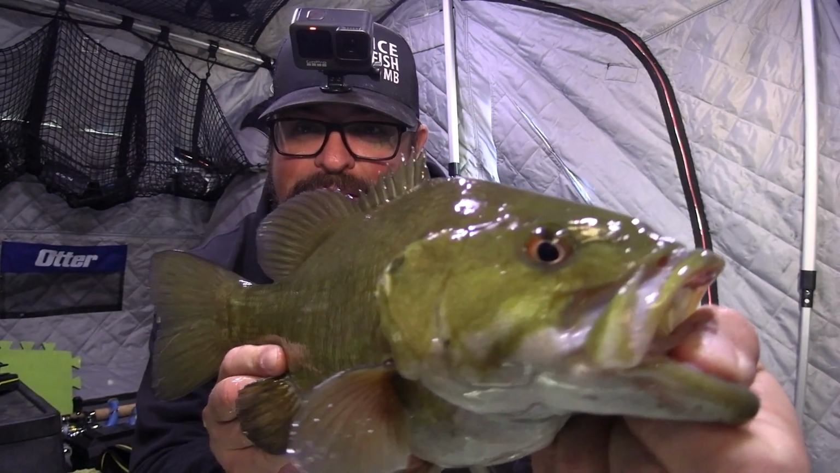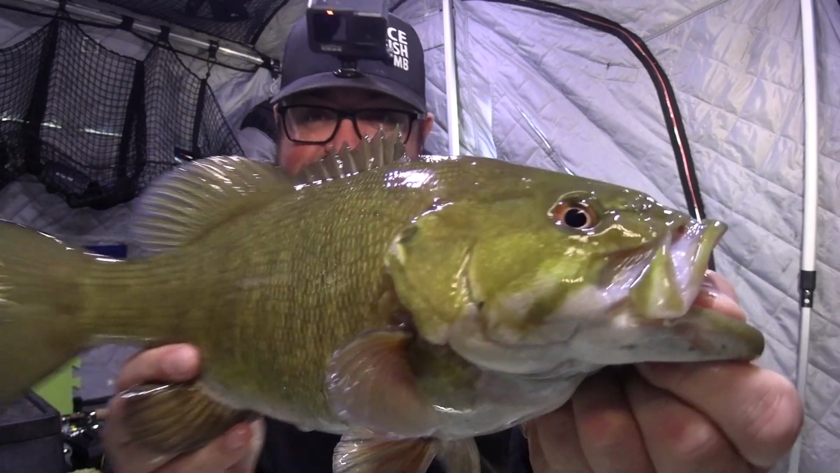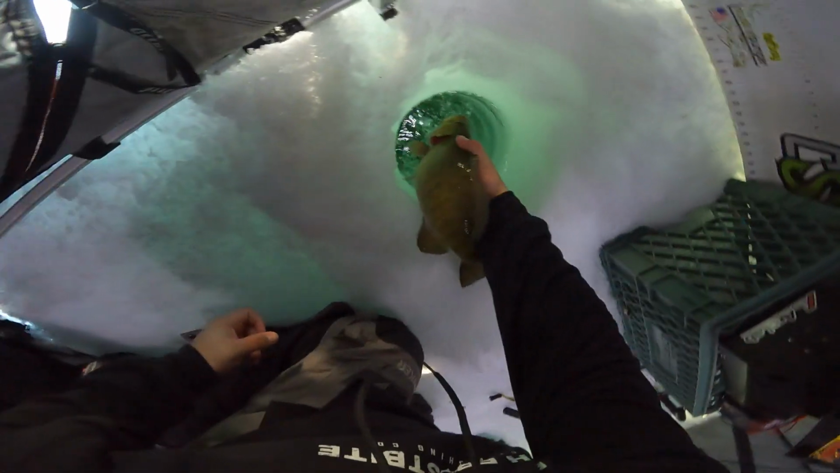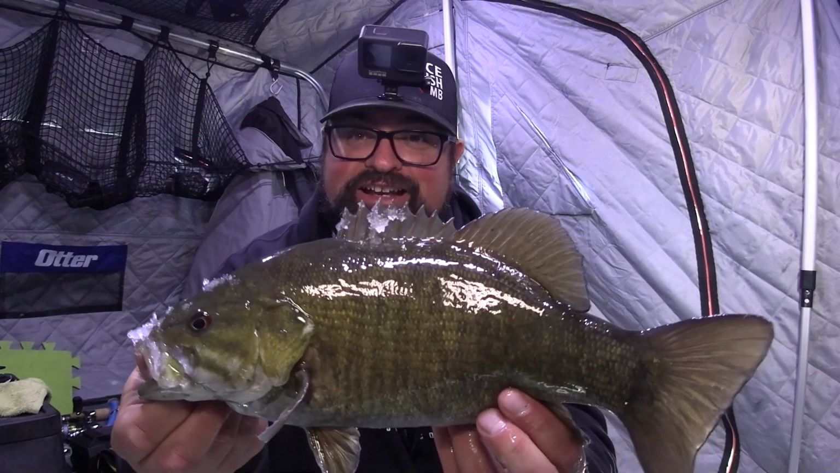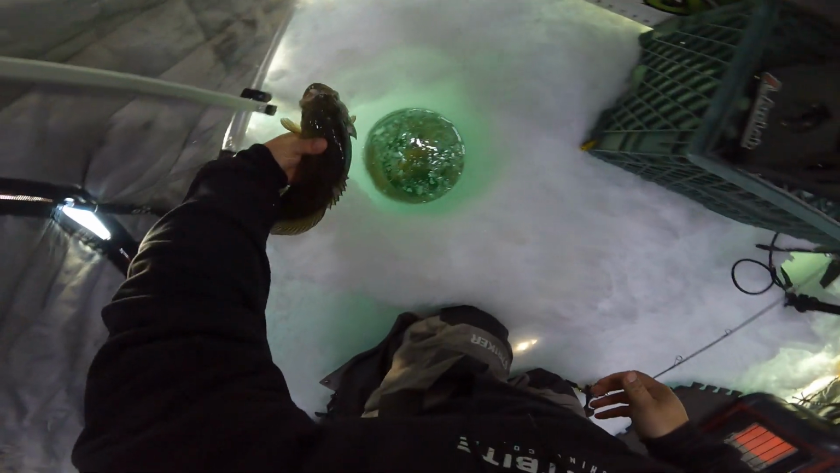Crushing smallmouth bass. Beautiful. And this is a sleigh day. Like this is a legit sleigh day crushing. Awesome. That's probably a 17-incher. See ya. Nice. Leveling. That one's darker. All different colors. So cool.